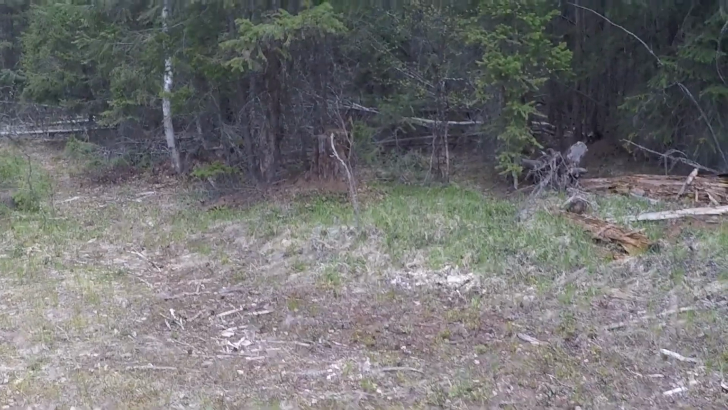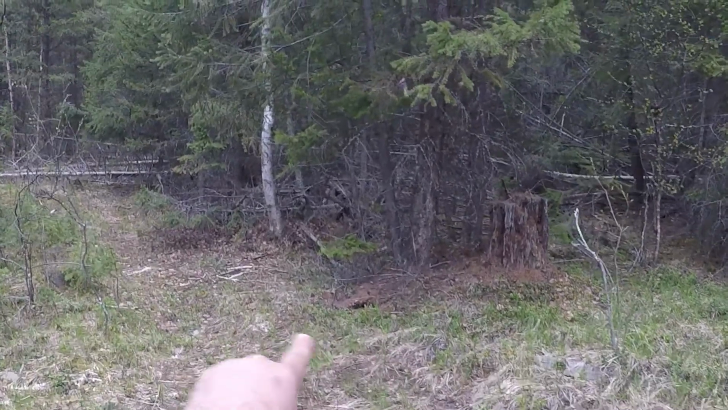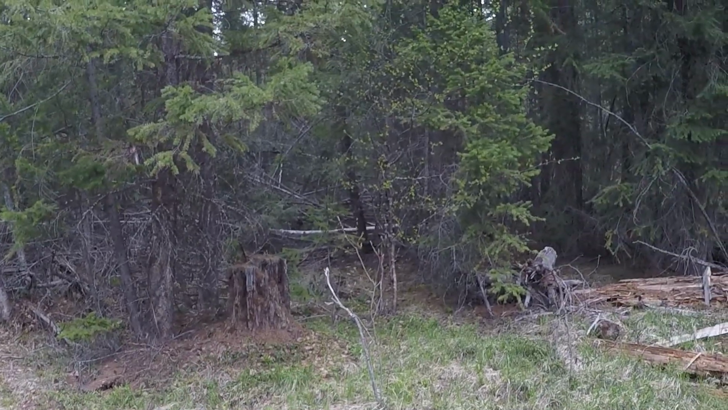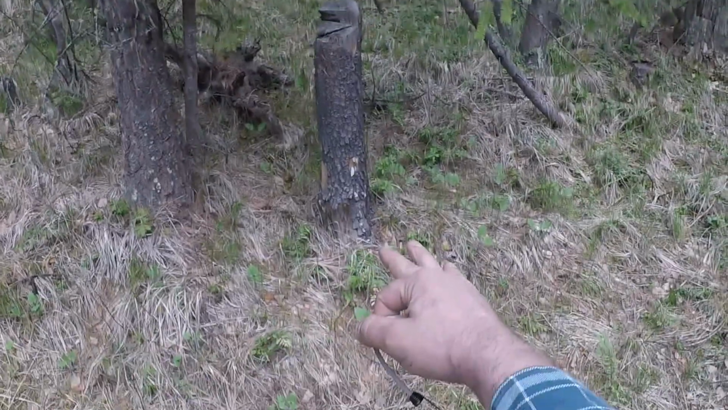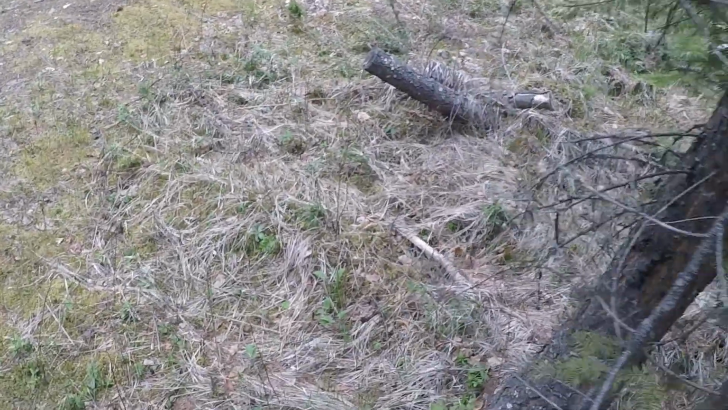Now, we've caught a lynx on the camera before. We had it set up on one of these trees in front of us here, and the lynx came in from the bush there. Now, we've got a lot of windfall in there. I'm going to have to clean that up over the summer, but let me show you. Here's where we set up the camera now, right here. So I'm going to set it up here, and then I'm going to continue on this little walk.